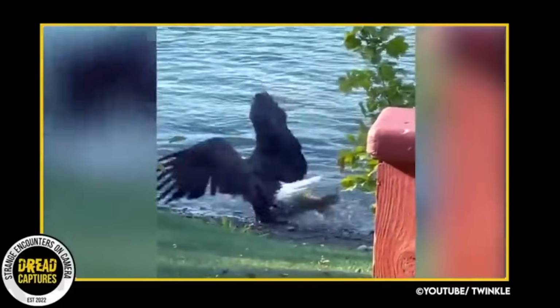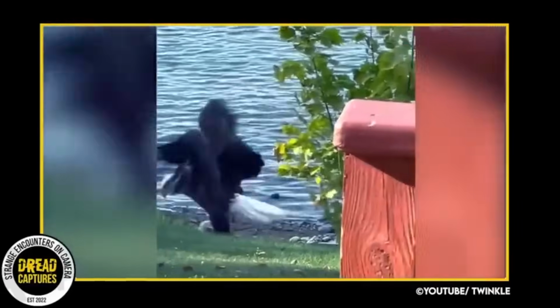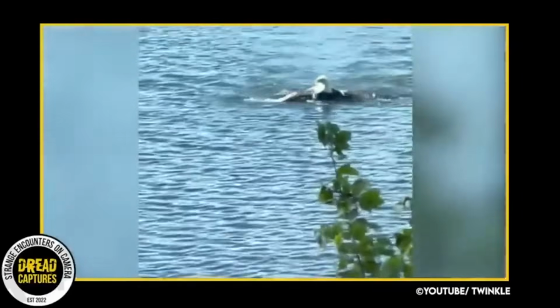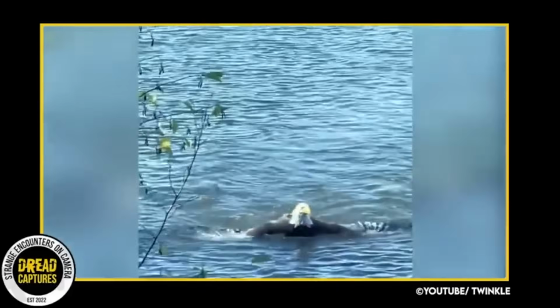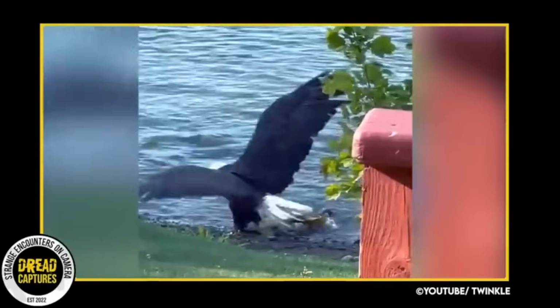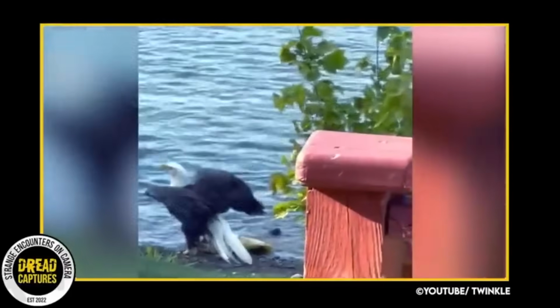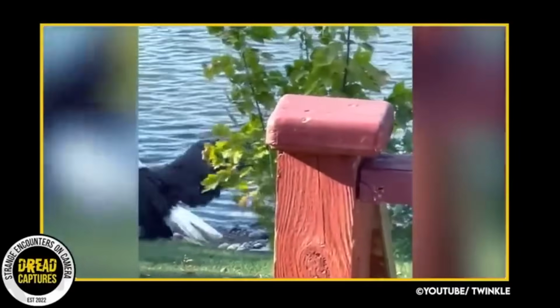Amazing footage here from a couple just trying to steal away a few minutes of relaxation on their back deck. Out of nowhere, they see a bald eagle swimming directly for their backyard. They thought at first he might be hurt, but when he got to shore, you can see what he has, I think, is a big carp in tow. That guy is massive in size compared to the eagle.